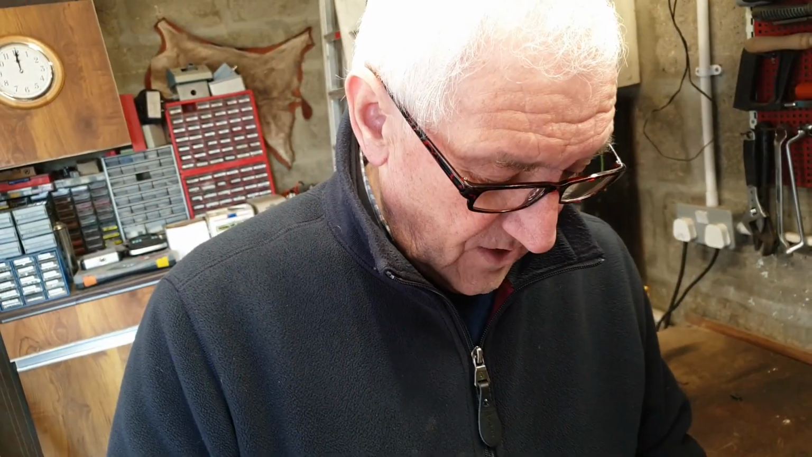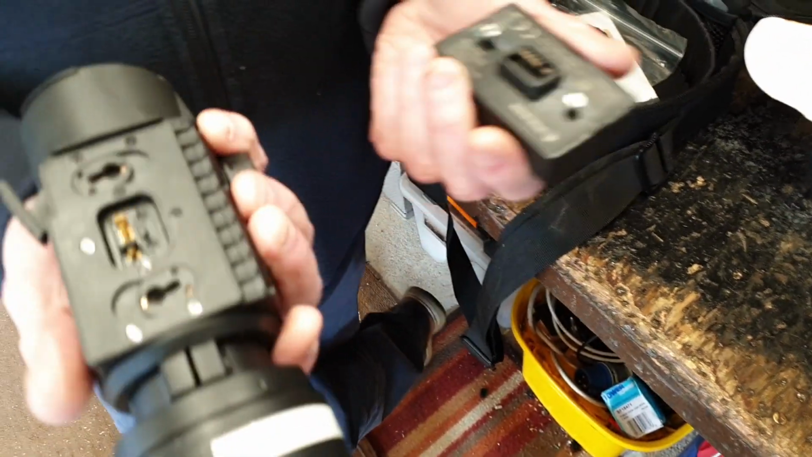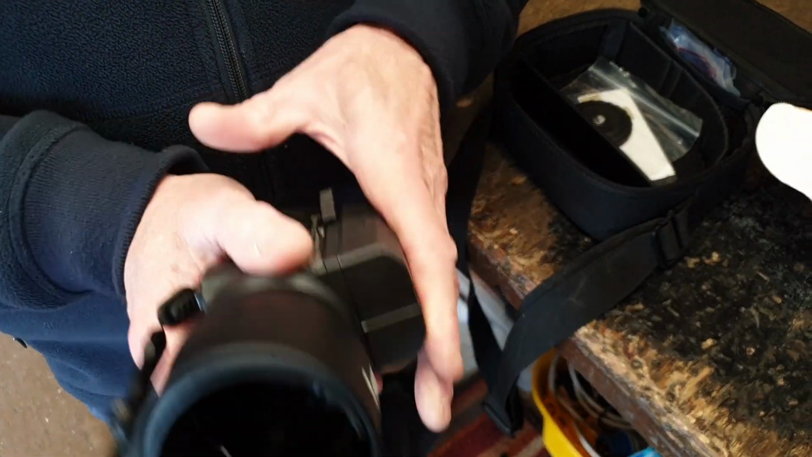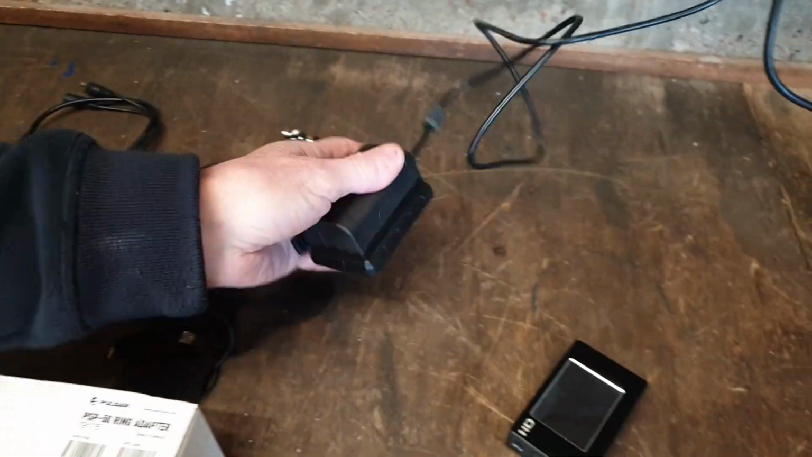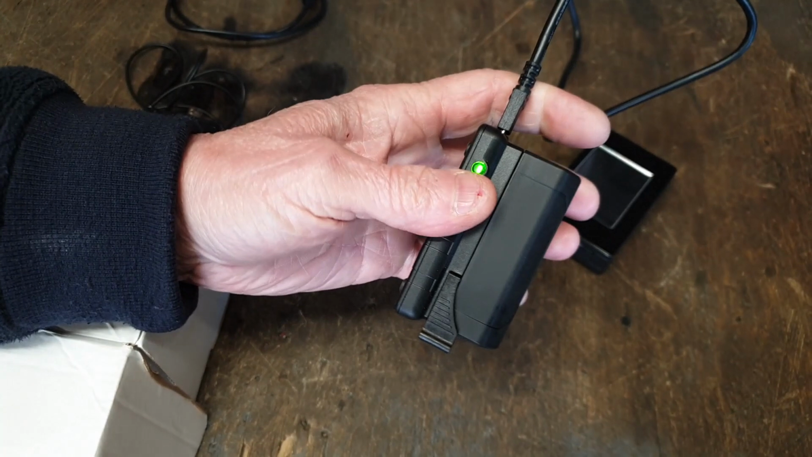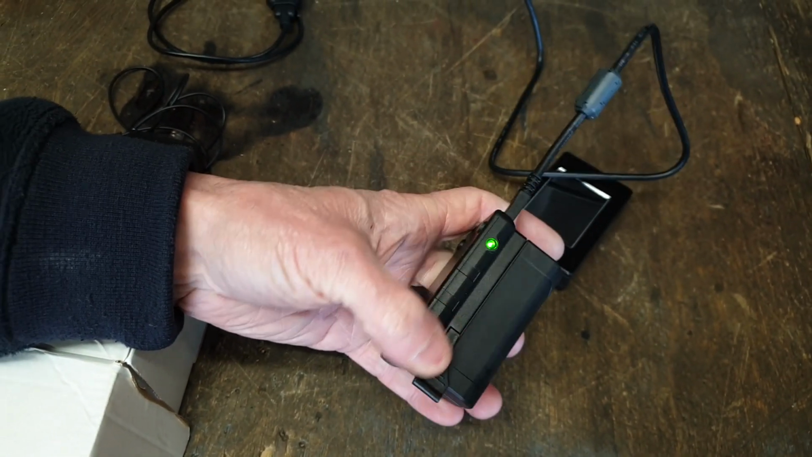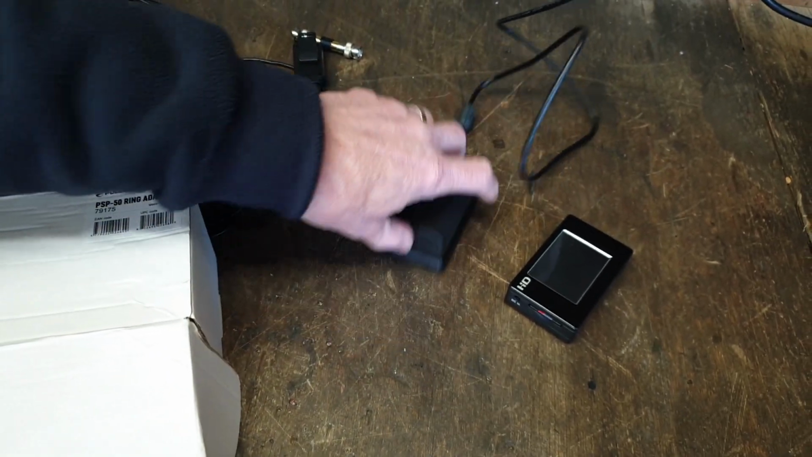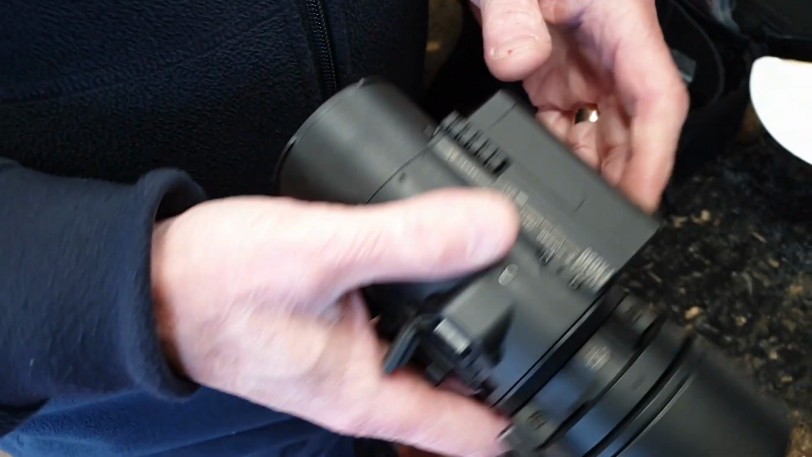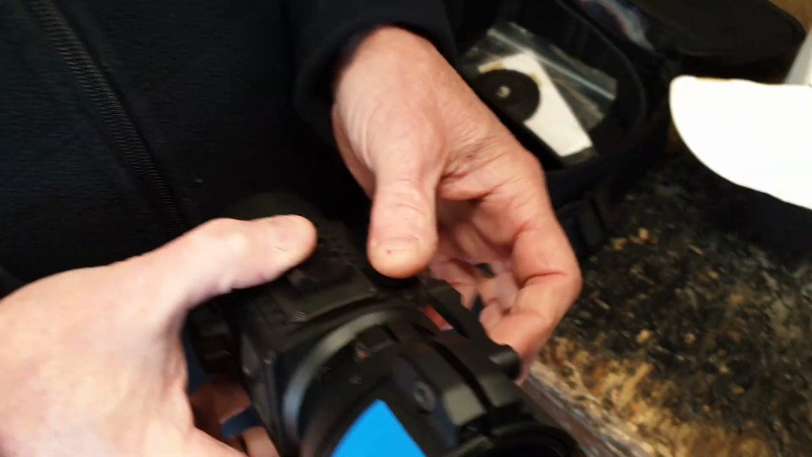Okay. It uses the Pulsar proprietary IPS7 battery. I've got a spare battery, and you get a charger as well. It's on charge at the moment. In fact, it's fully charged now. And you can tell these are fully charged because the green light is on all the time. If the green light's flashing, then it's actually charging. So that one's now fully charged. And the batteries are not cheap. Batteries are about £80 a pop. £80 a pop. Right.